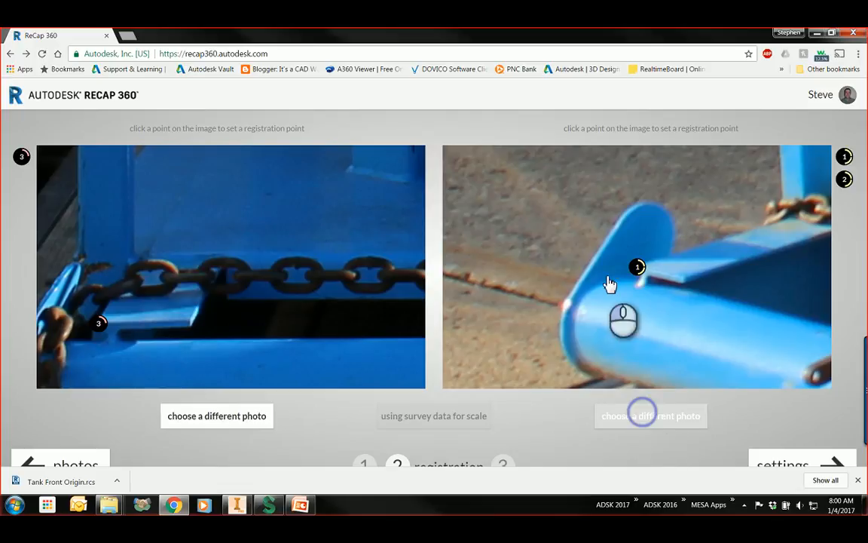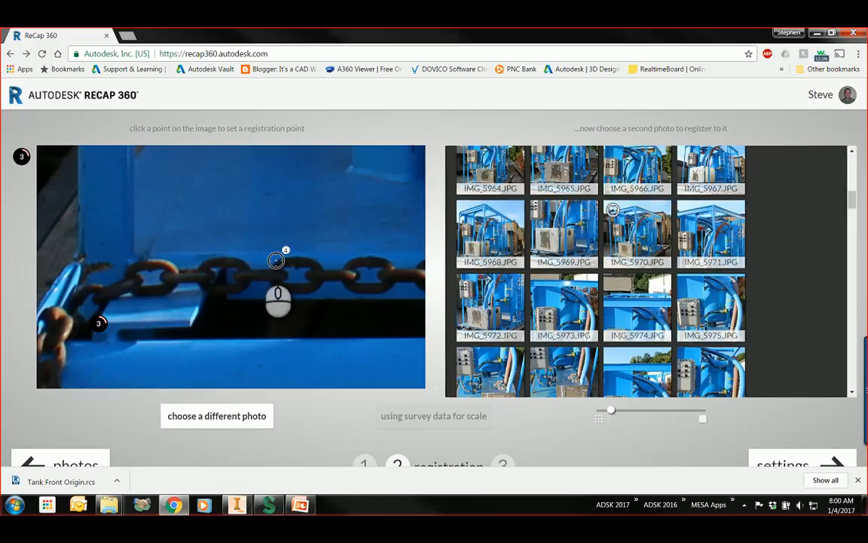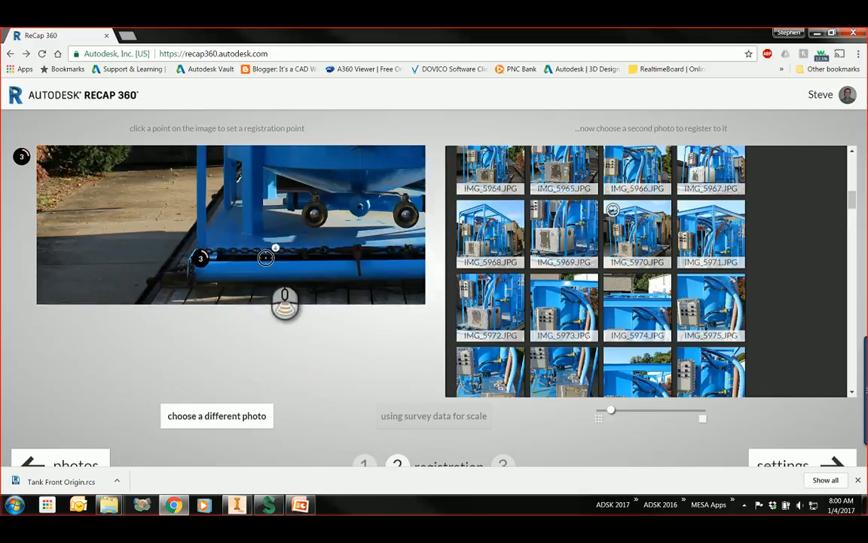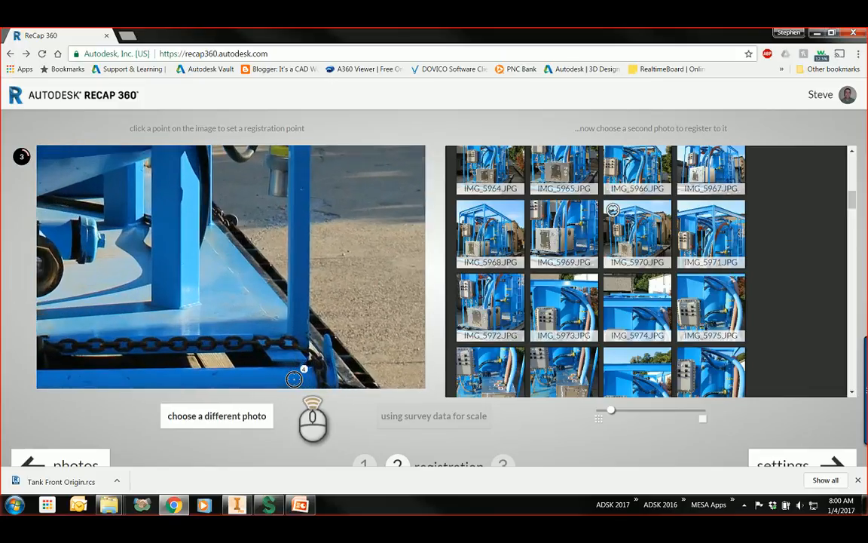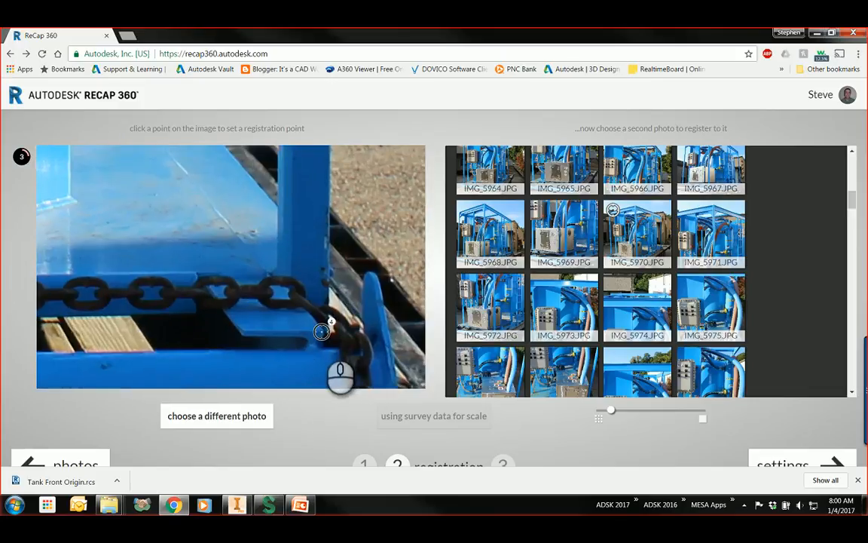So now I can find a different photo over here and try to identify points 3 and 4. Actually, I haven't identified point 4 yet, so let me zoom out. Point 4 will be this corner. And the coordinate here is going to be 0, 0, 0, and then negative 4.089.